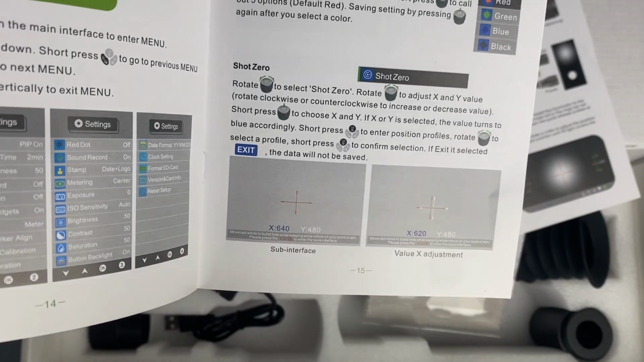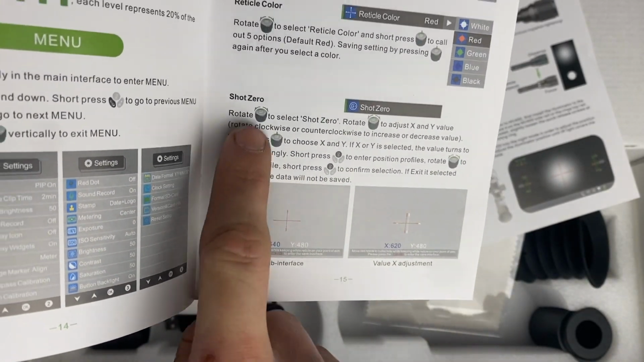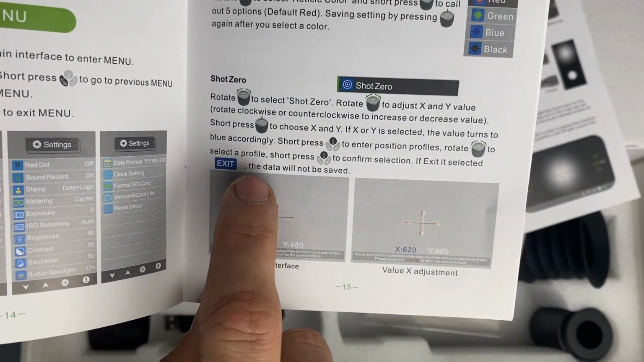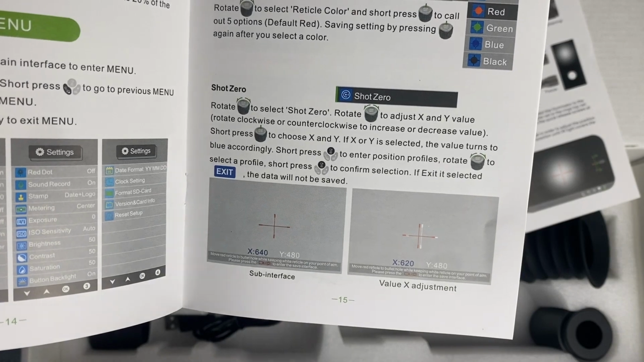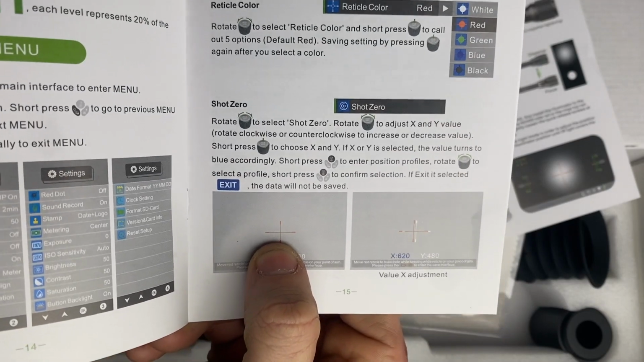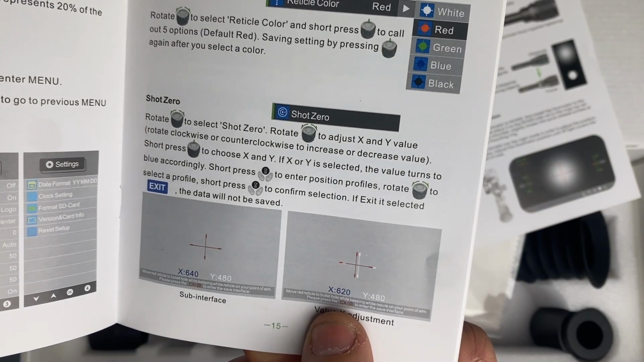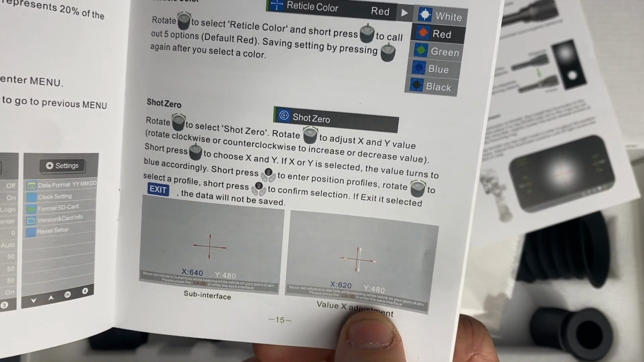So you shoot a hole in a target. You find this in the menu, which is, like I said, not too hard. And then you line the red reticle up with your, what does it say? Make sure I'm not quoting it wrong. "Move red reticle to bullet hole." Okay, so you leave that where your bullet hole was, and then you move the white. "Move red reticle to bullet hole while keeping the white reticle on your point of aim."